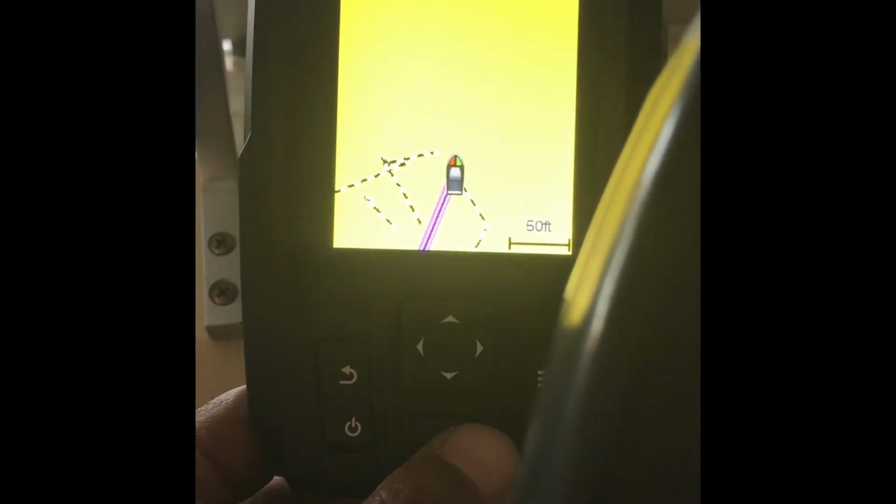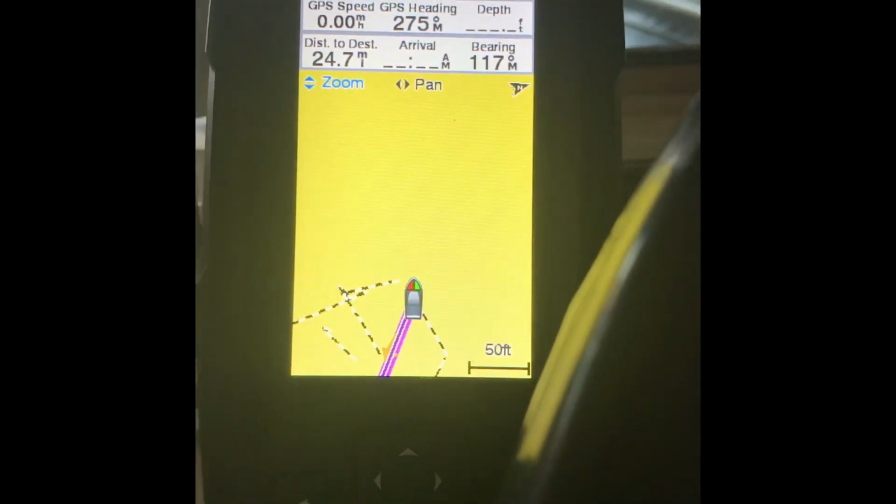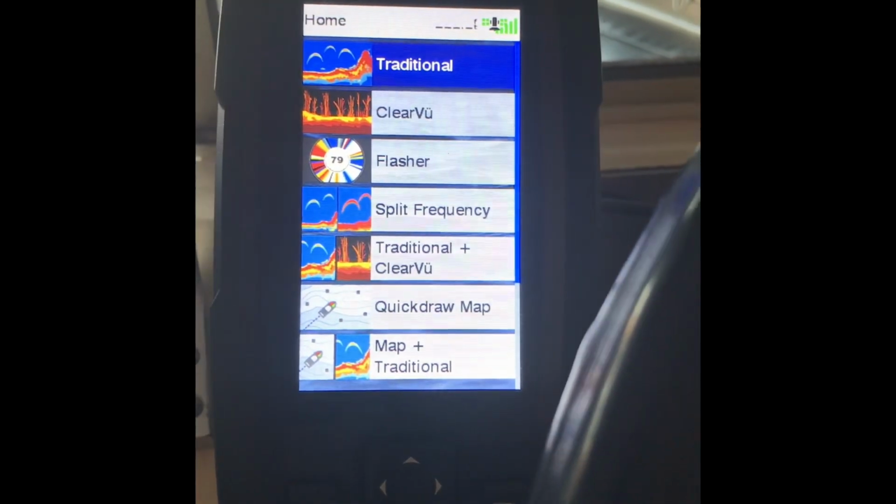When I was on the water, I'm way far away from the lake right now, so I guess it's gonna try to get me from my garage to the lake. That's pretty damn impressive. With it all the way around, it holds the bottom, clear graphics, the clear view again.